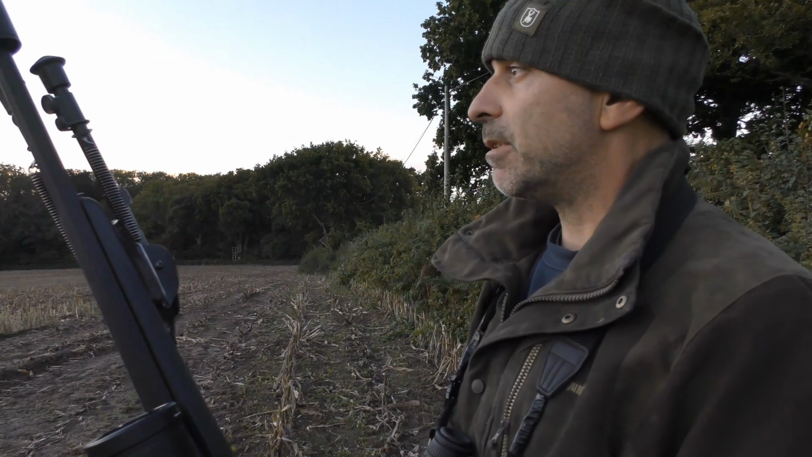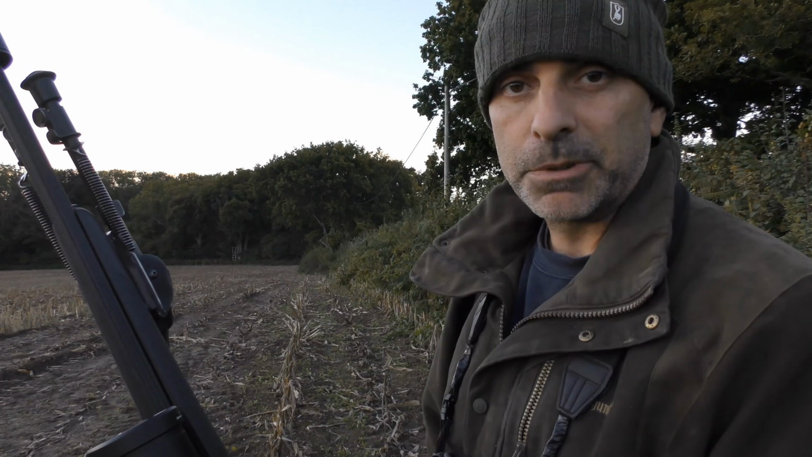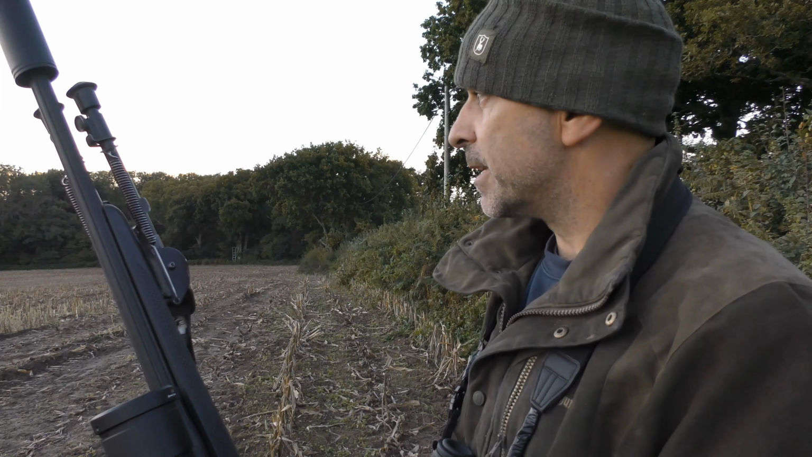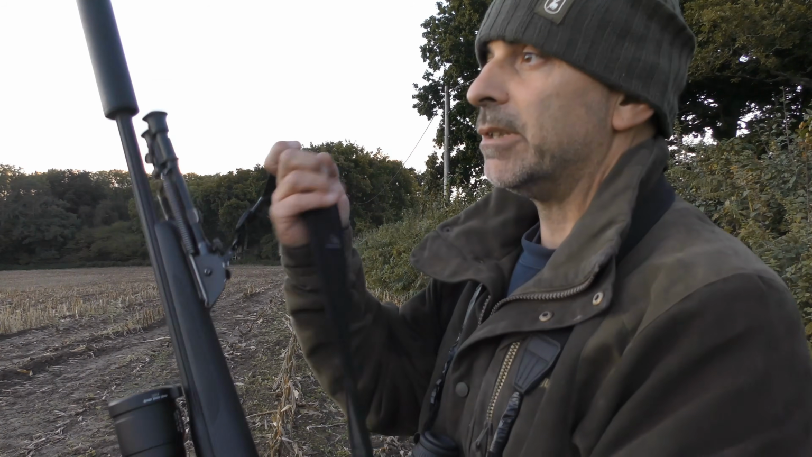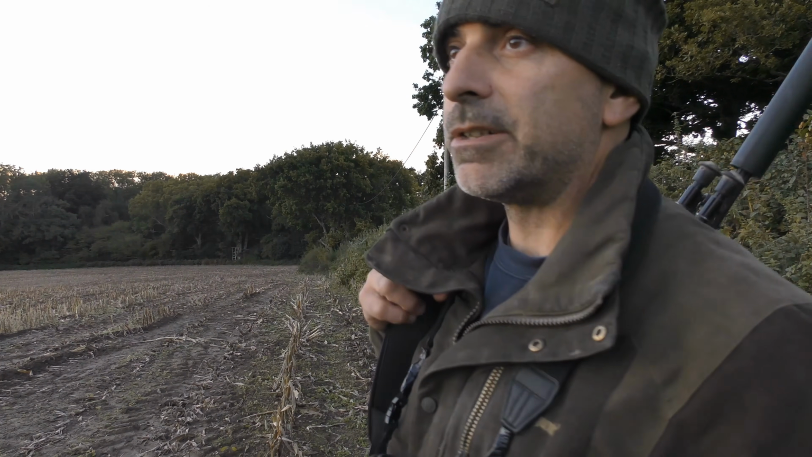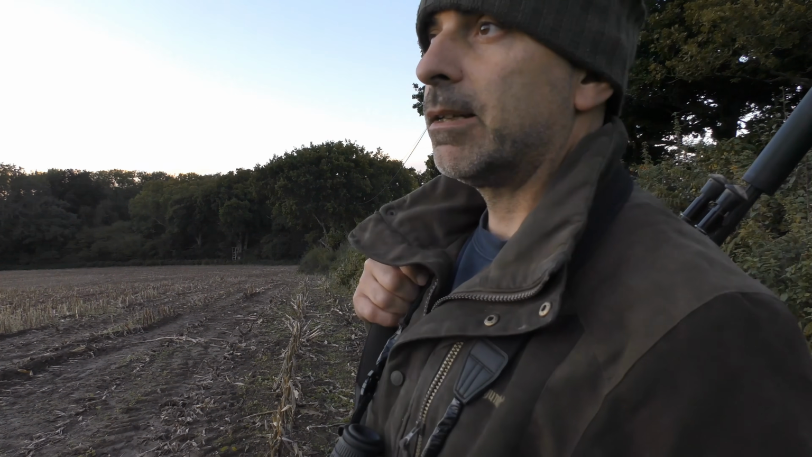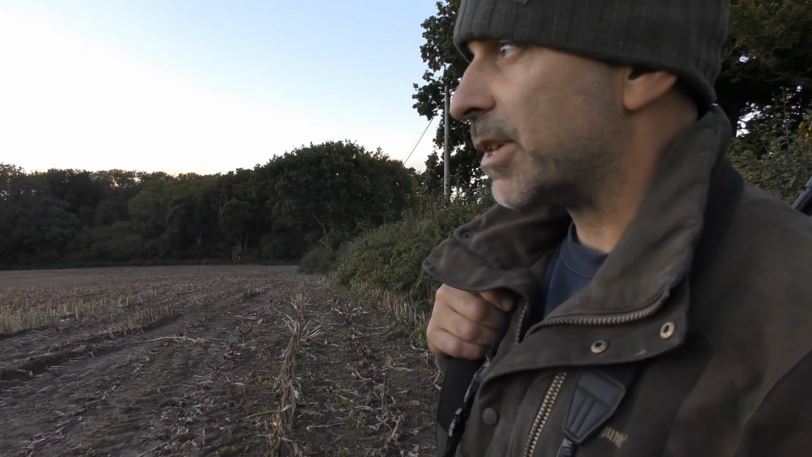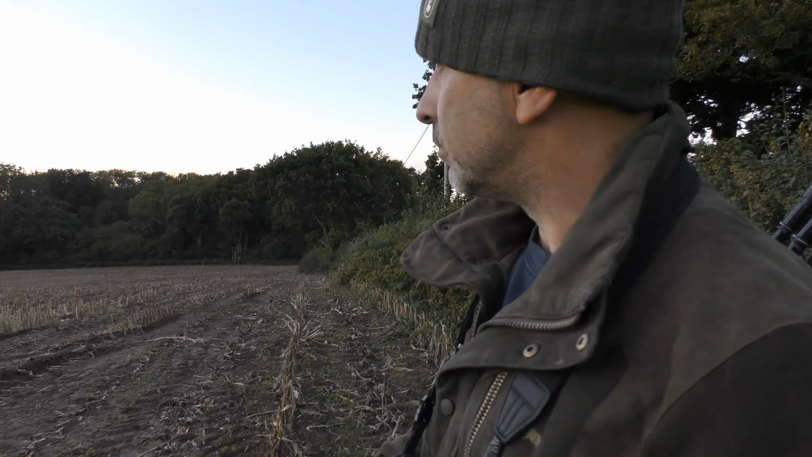So this field I've been baiting up for the last couple of days just with some odds and sods, my out-of-date meat and things like that. So I'm hoping I might be able to draw a fox in after dark. But I'm also hoping in the next half hour or so we might get a deer walk out, so I'm rushing through this a little bit so we can go down and get set up. And also I don't want to be out too late because I've got COVID and I feel rough.